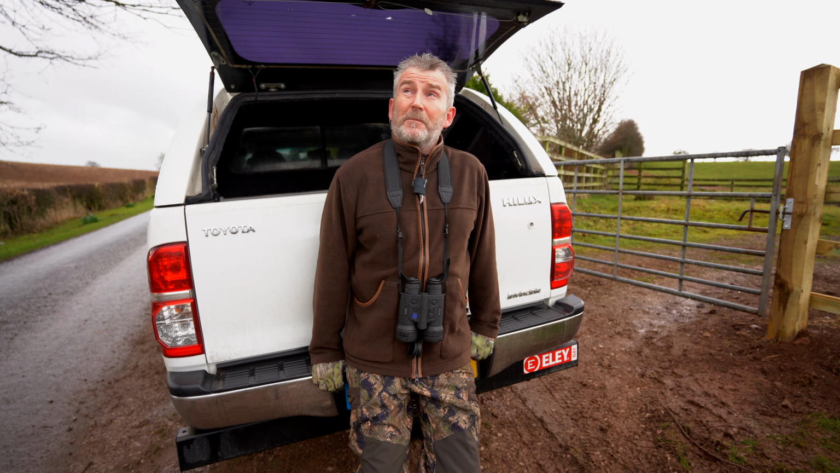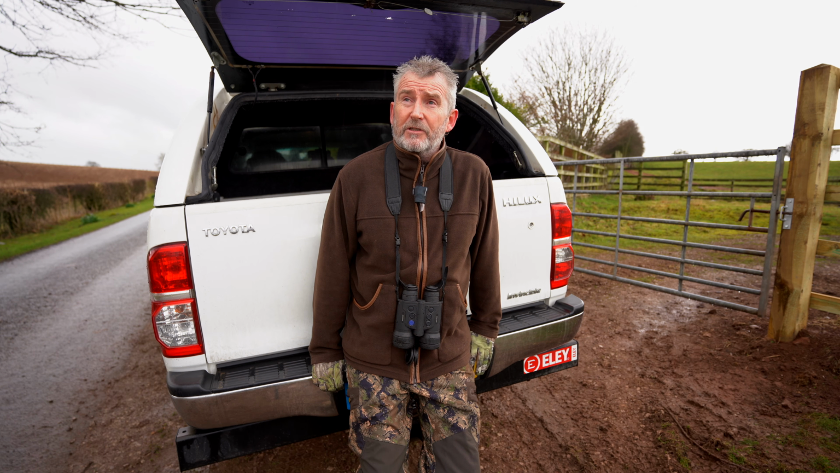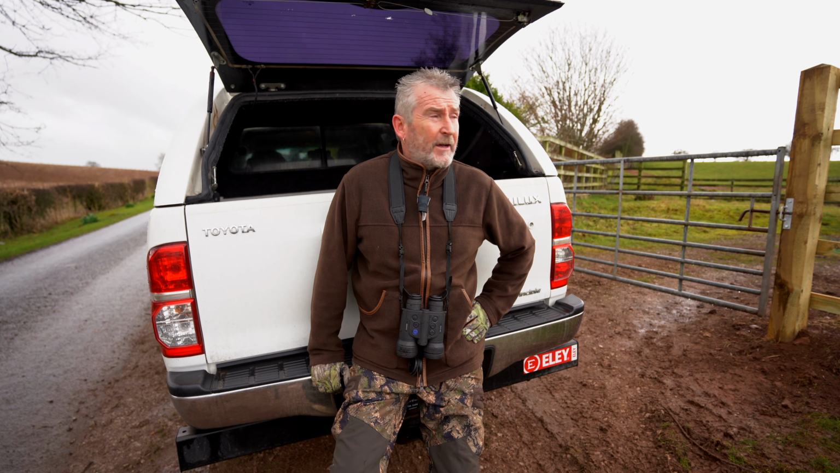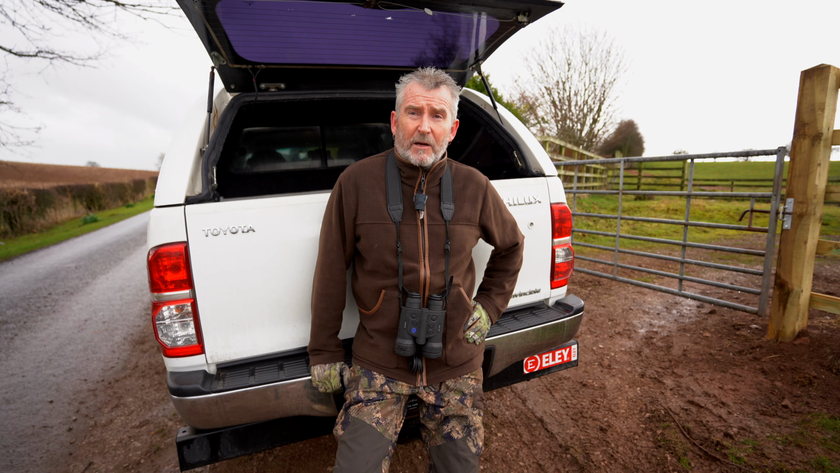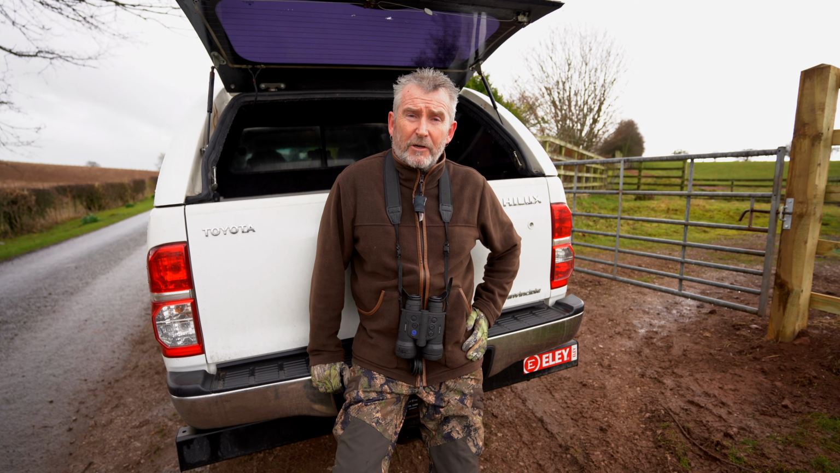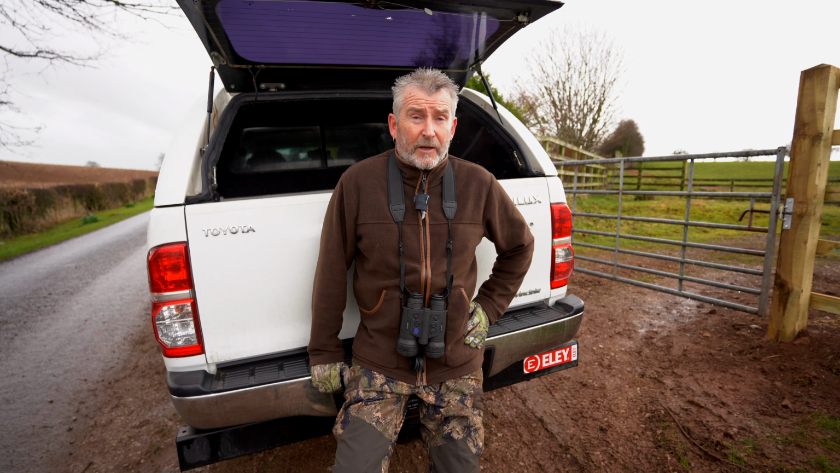The weather is not the best today, although the forecast does say it's going to blow out later on this afternoon, and hopefully tonight it's going to be okay. But for the time being, we're here just checking out the area, just making sure nothing's changed since last time I was here. I've seen one or two rabbits out already, and we're going to check some of the damage, see if the damage has increased since last time we were here. Hopefully it should be a good night.